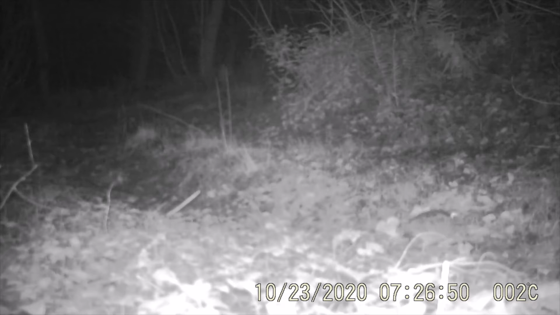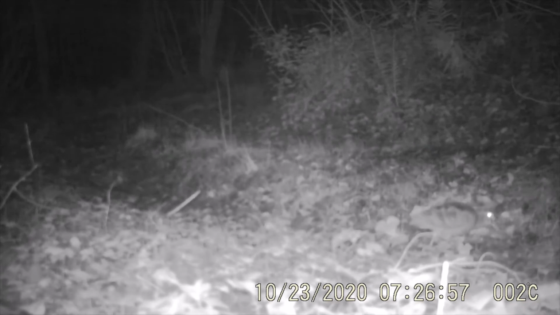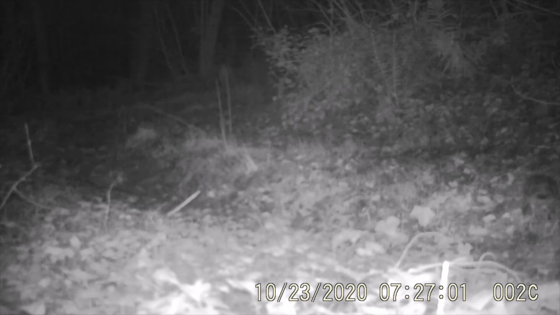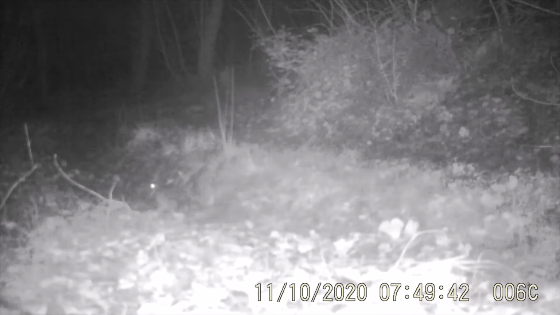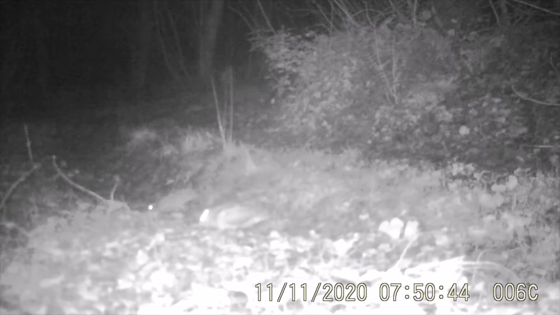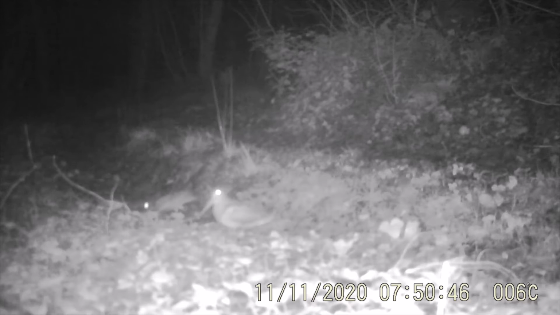Now, what really interested me about this particular camera site, which is in a section of wet woodland in what's called a ride. Like you've heard me talk about gaps within the woodland canopy where you get scrubby growth, and this bird here is a woodcock. I put some clips up earlier in the year about this, and there's two of them here, which is brilliant. These are waders. They're a species of conservation concern nowadays.